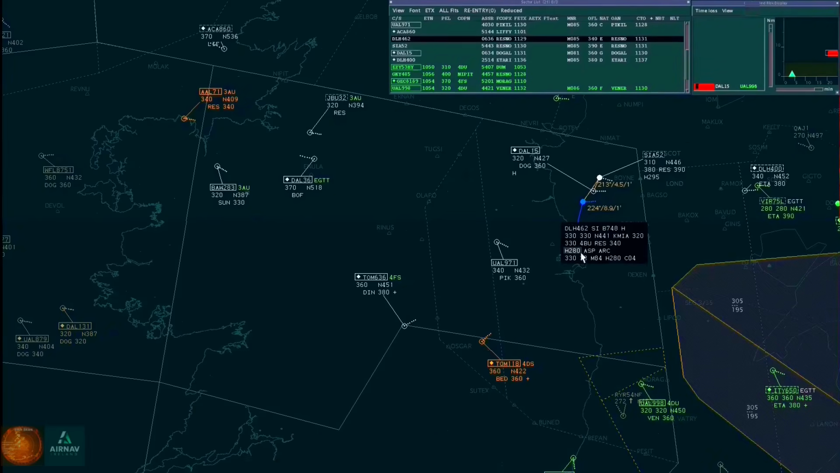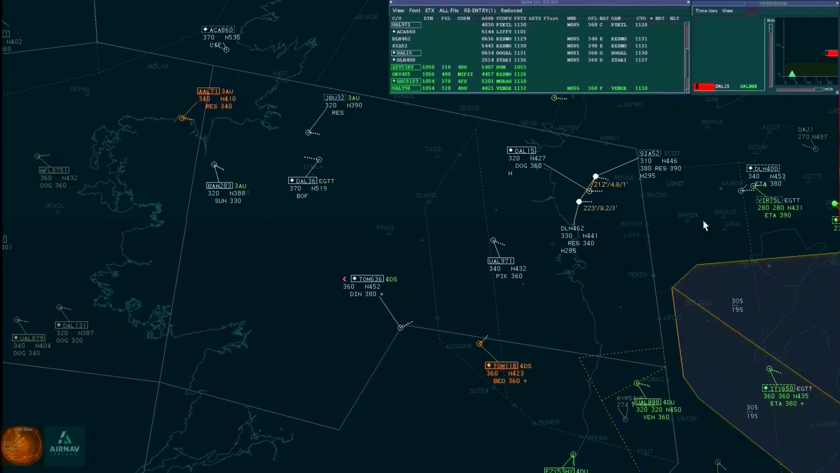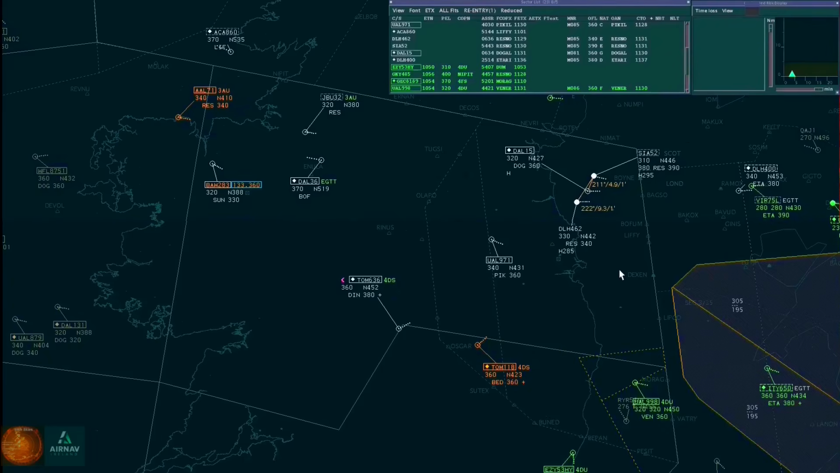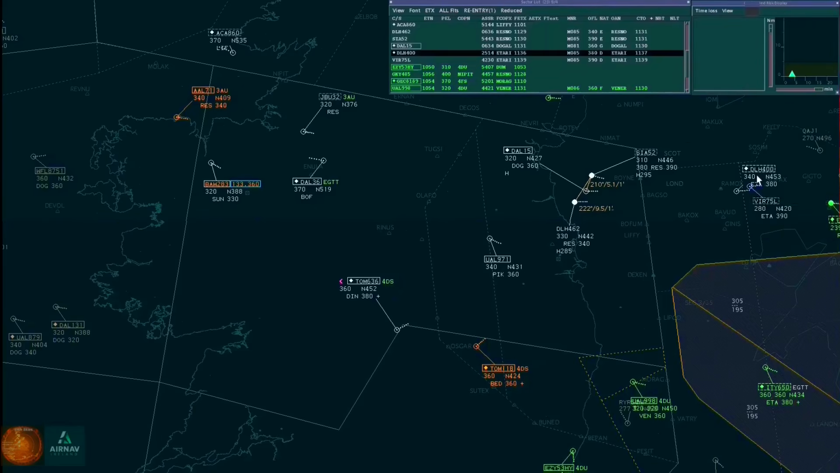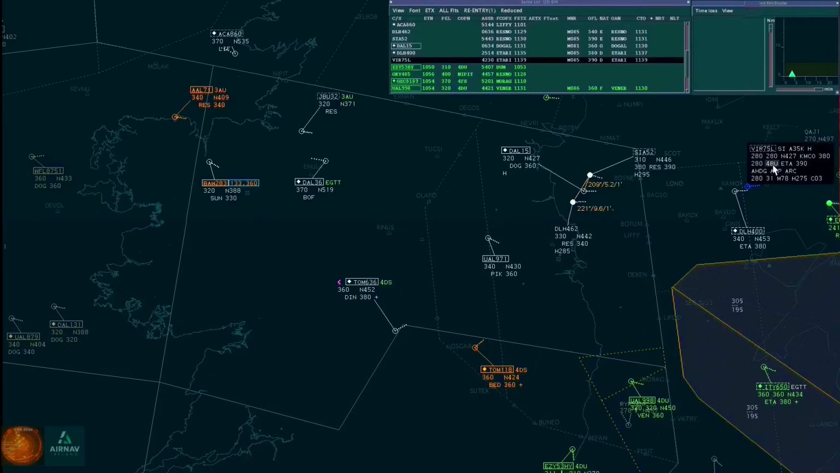And Lufthansa 462, Shannon, fly heading 285 now. Lufthansa 462, heading 285. Shannon, good day, Virgin 75 Lima, flight level 280, requesting climb flight level 390. Virgin 75 Lima, Shannon, good day, radar contact, cleared Bagso, next Itari, standby for level change. Cleared Bagso, next Itari, Virgin 75 Lima.